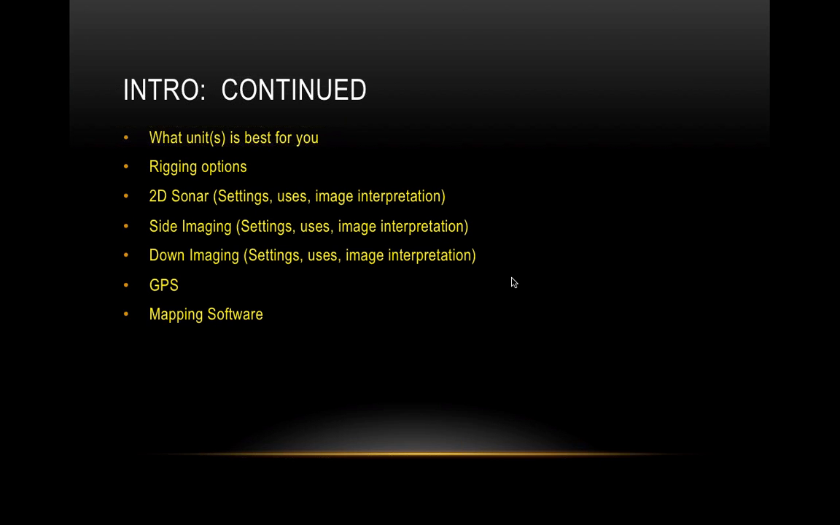And we're going to talk about the settings, uses, and image interpretation of all of them, because the common thread between all these different brands is that they have these features, this technology, and it's very similar from brand to brand. It's just the way that they present that information, and the way that you can adjust the settings on that information. And then we're going to talk slightly about GPS.